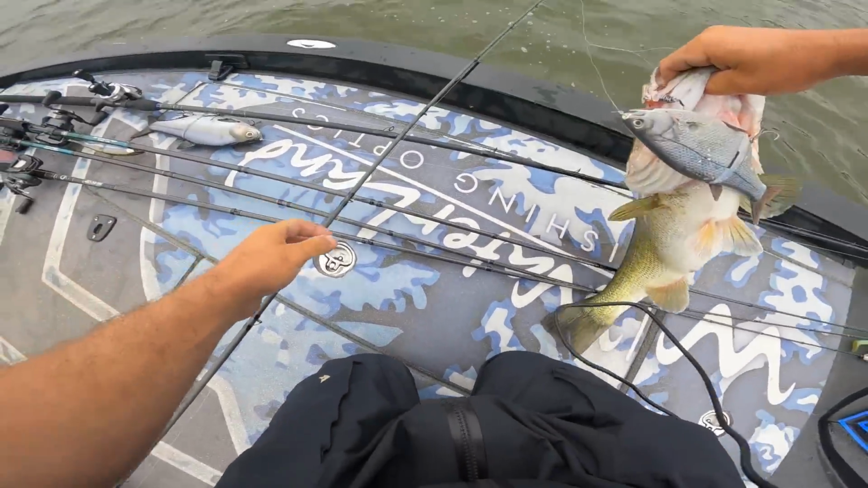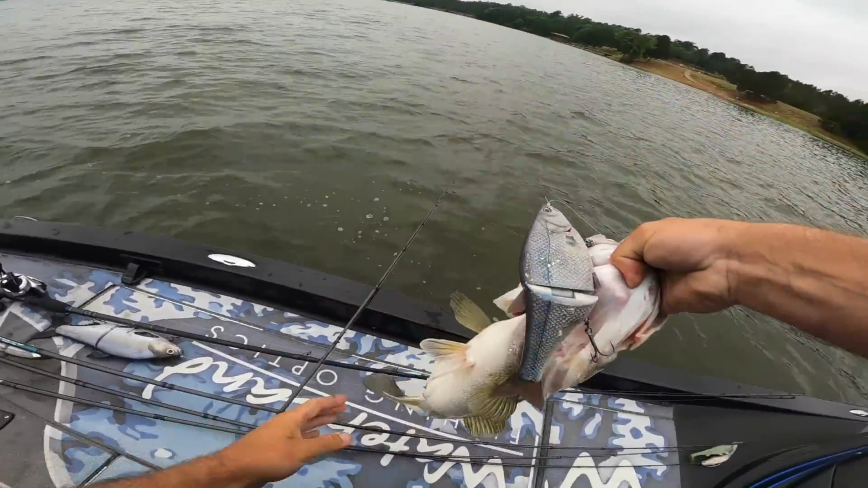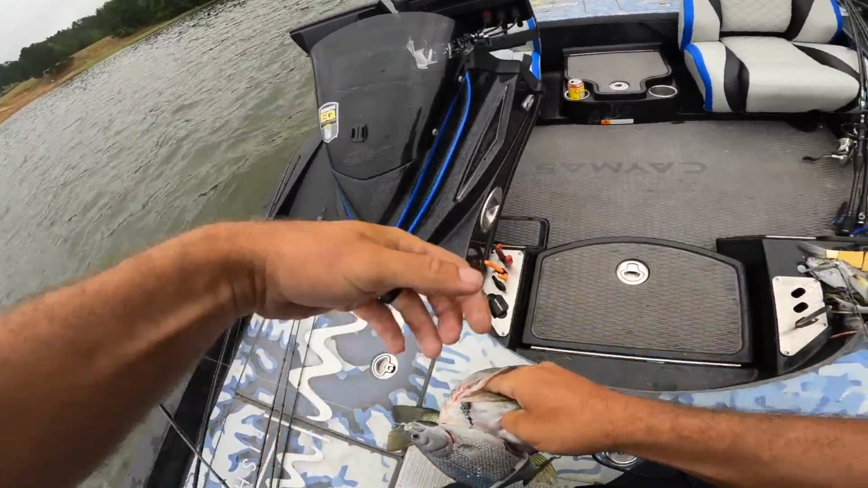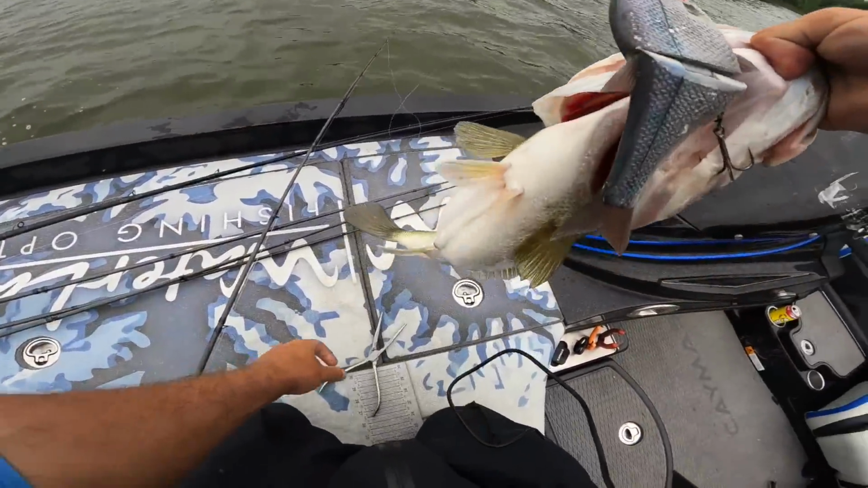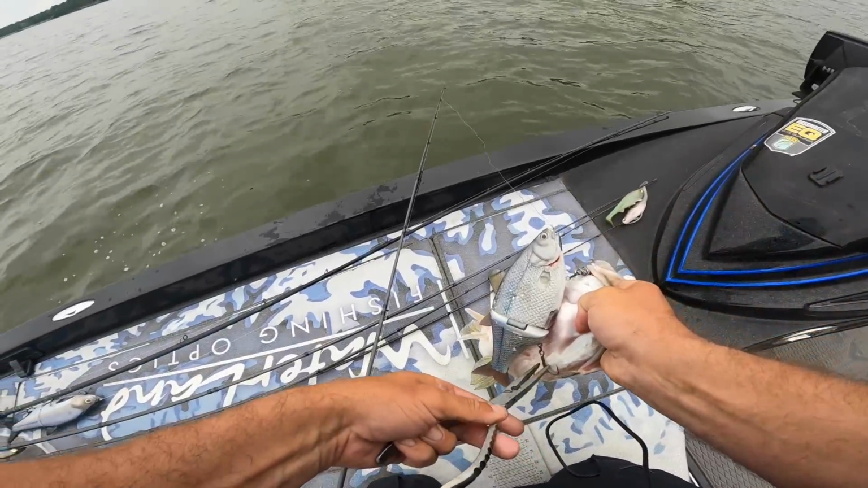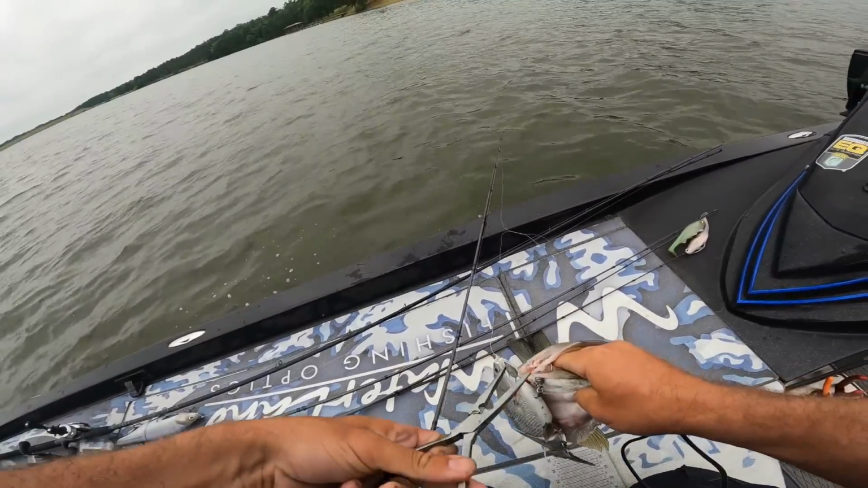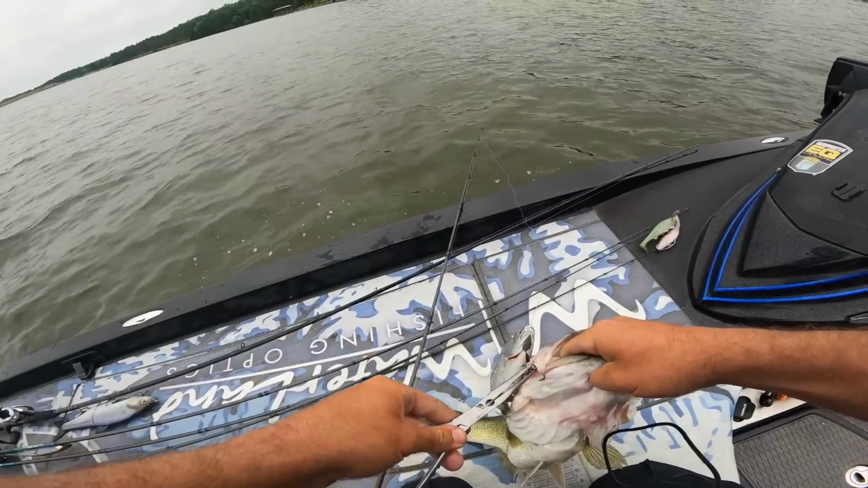Yeah, that's a hammer, I would say. Fatty, look at that. Whew, that's fun. In a brush pile right here. First brush pile that I've fished, too. We're about to see if that's where they're hiding today.